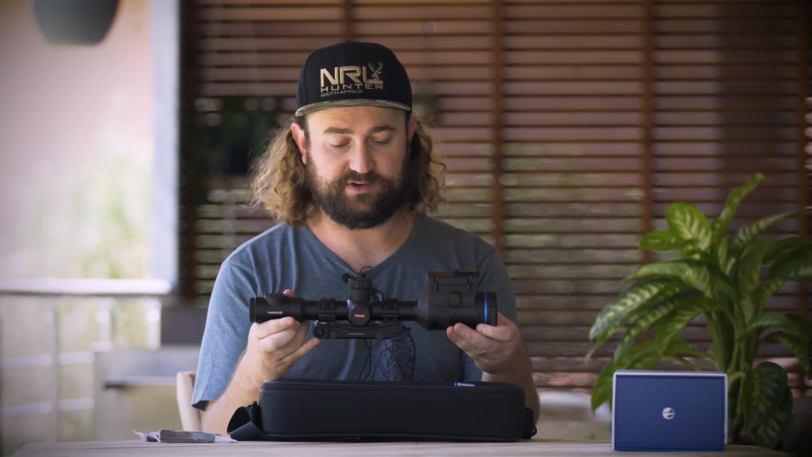You can tell just by picking that up that they haven't cut any corners. There's nothing that feels cheap on here. It's a quality piece of equipment.